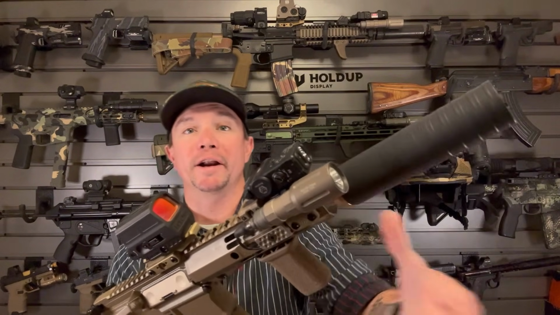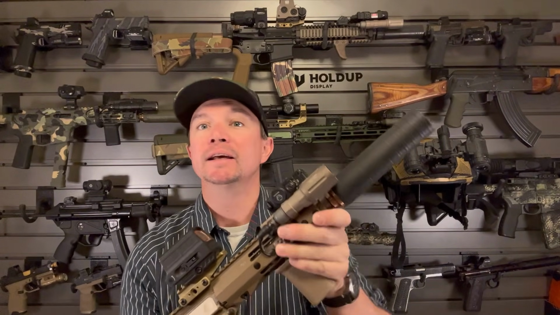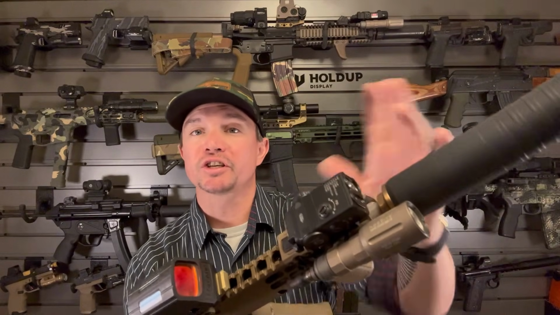Now at first I thought that was going to be a problem to fit it where I wanted and keep my light where I wanted, but it wasn't. I removed the light, I mounted this, and the light went right back on exactly where it was. I think it might touch, but it doesn't cause a problem. And so you could use this on multiple guns if you want because it QDs right off.